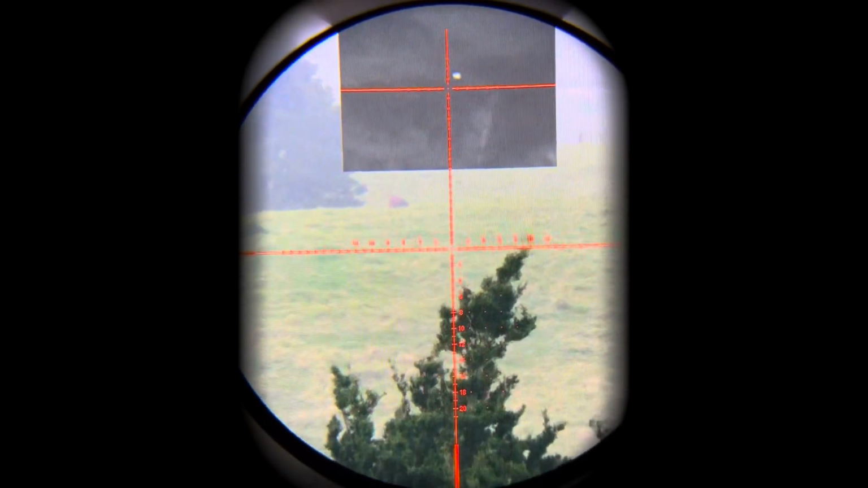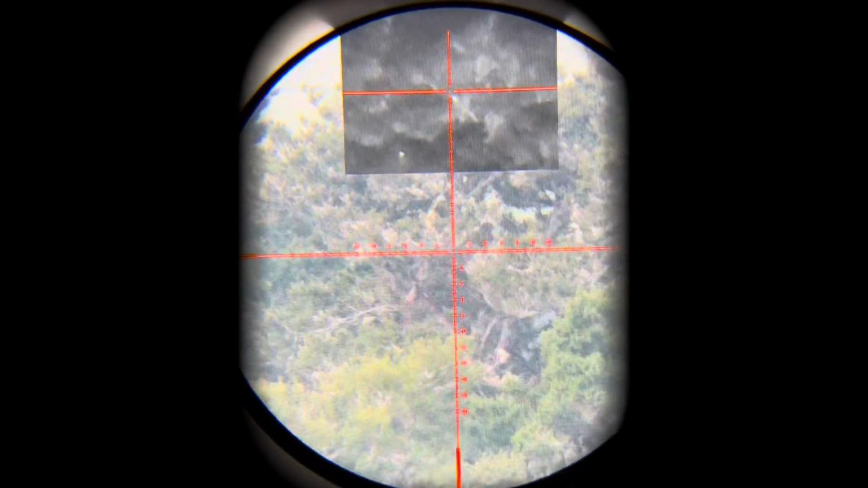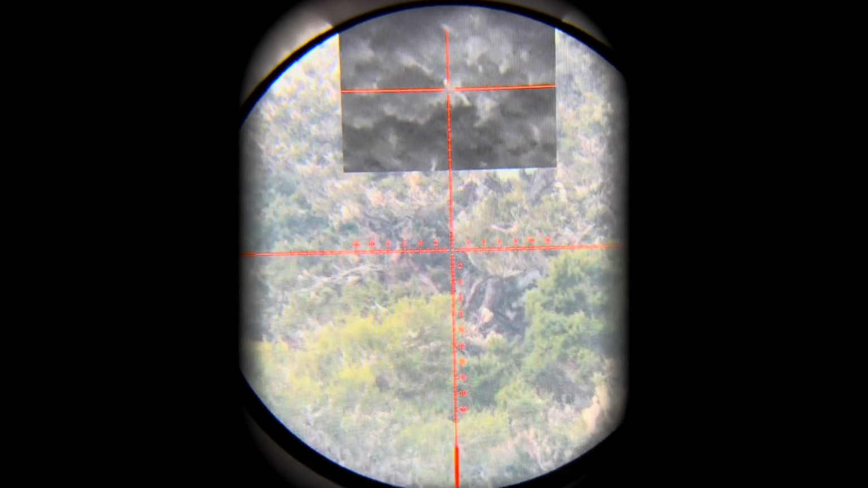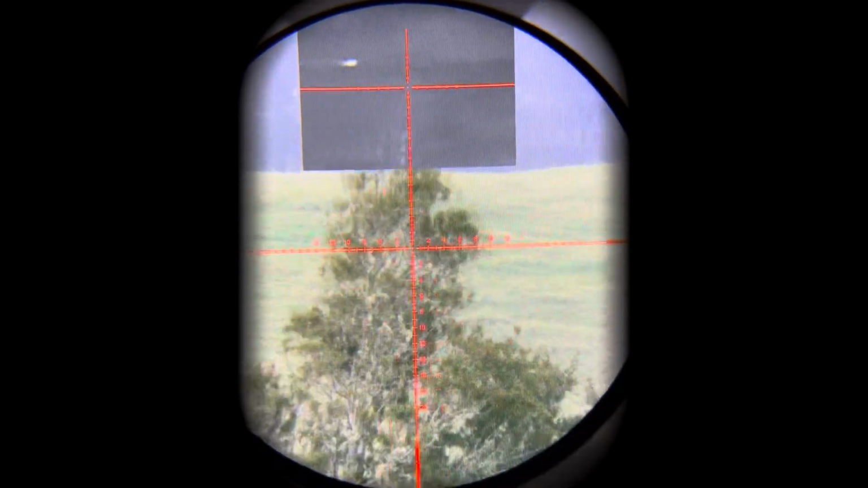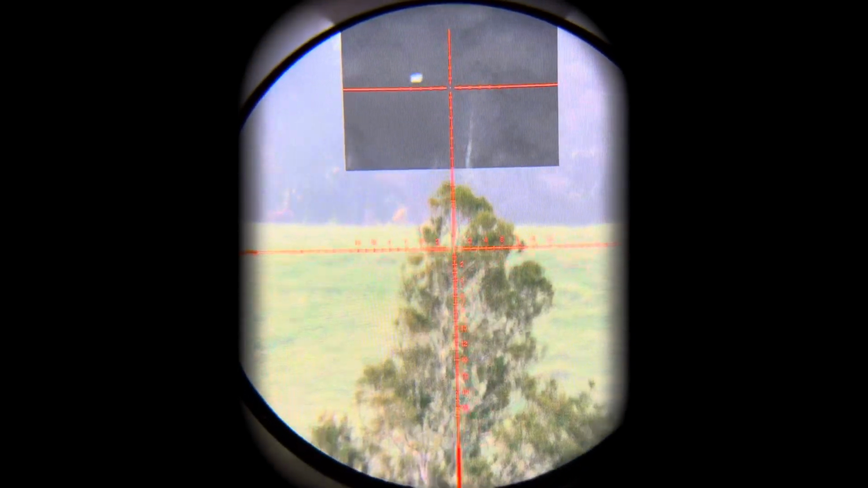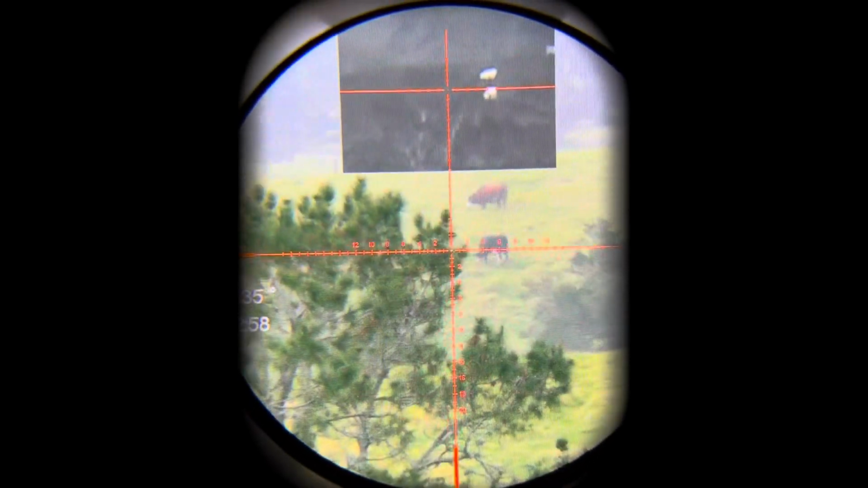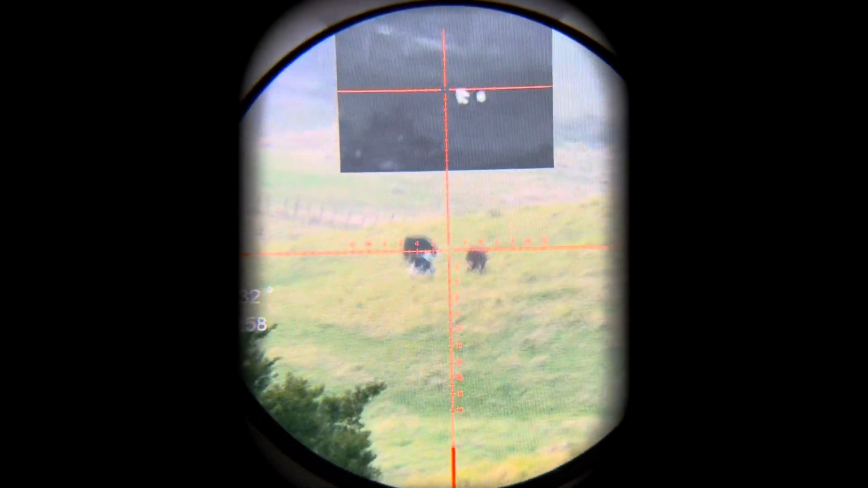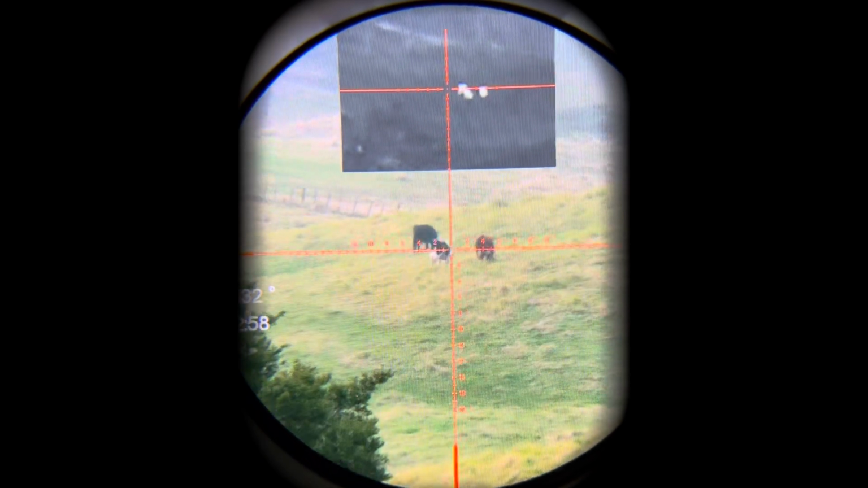Now to give you an example, there is the cow, and down on this tree is a little bird. And you can very quickly flip between the two. So as you can see, we can very quickly move and use the thermal to find something and use the night vision to actually identify it.